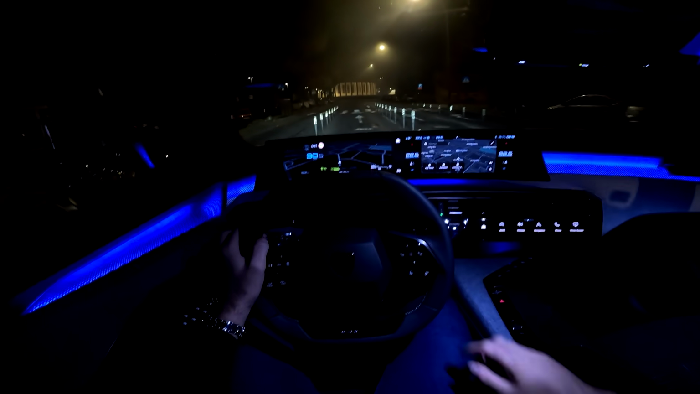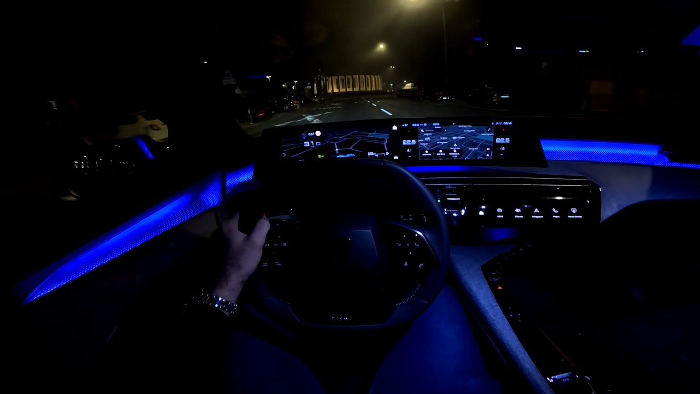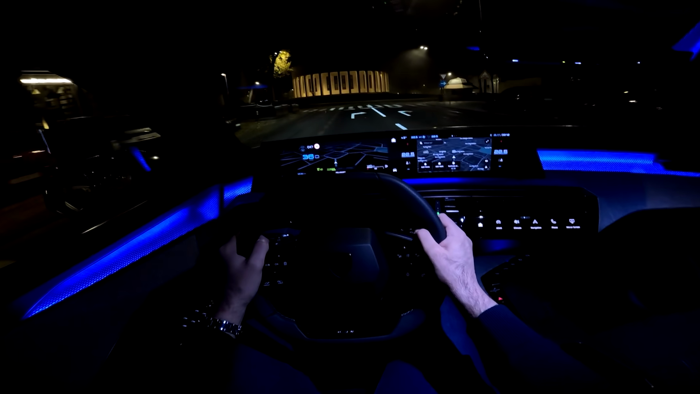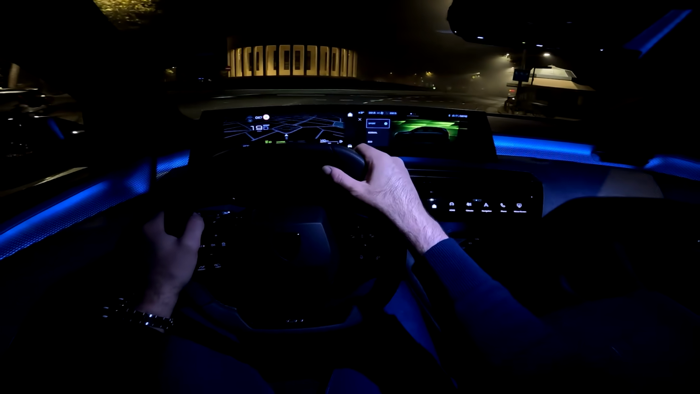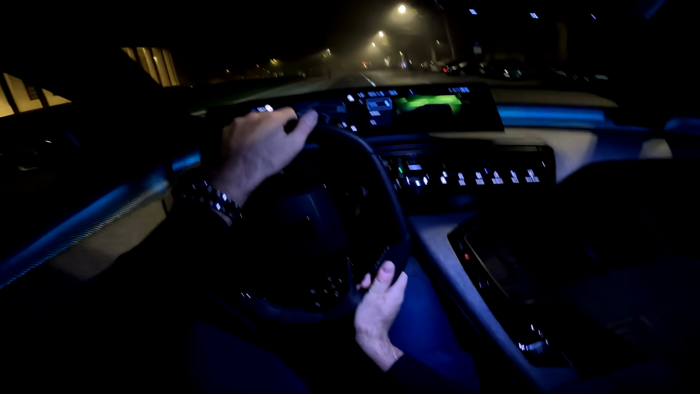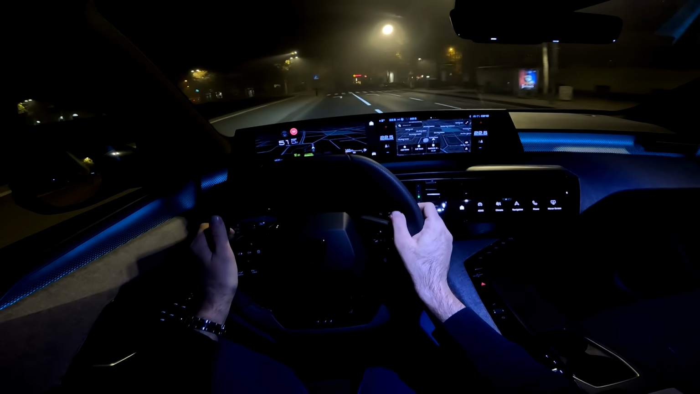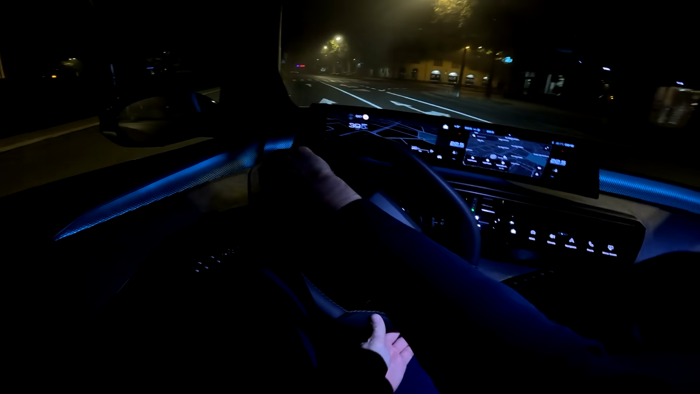Let's put the map view. And let's now put the sport mode on. And the car feels very nice in corners.